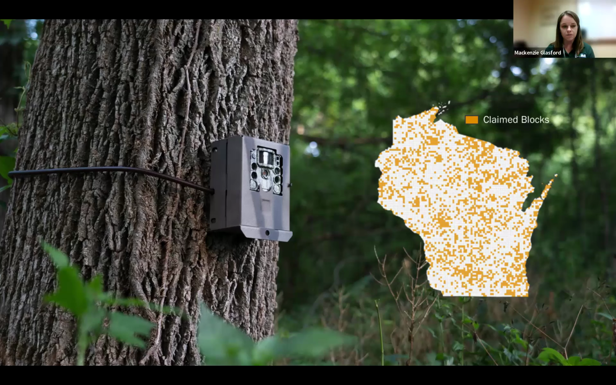And so the images collected from these trail cameras are sent to Zooniverse, where volunteers from across the world, not necessarily just in Wisconsin, can help classify the wildlife in the images. And so that is why we're here today.